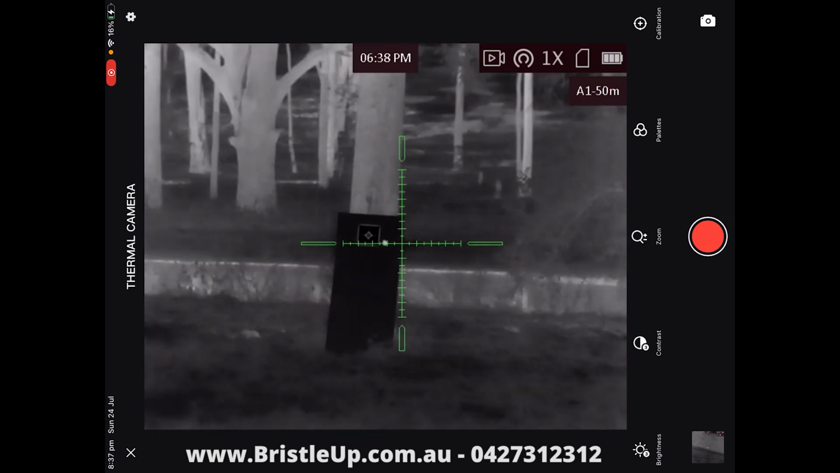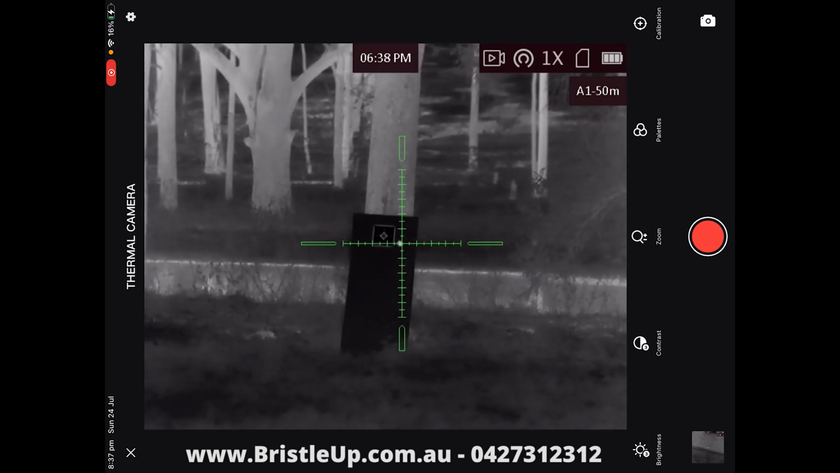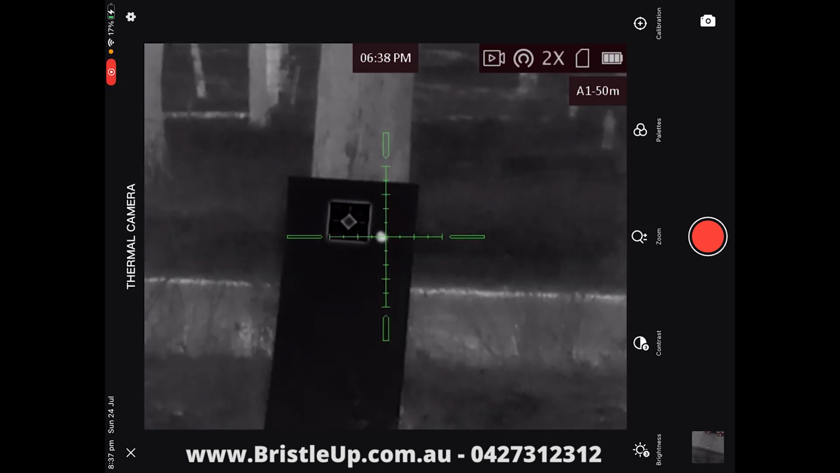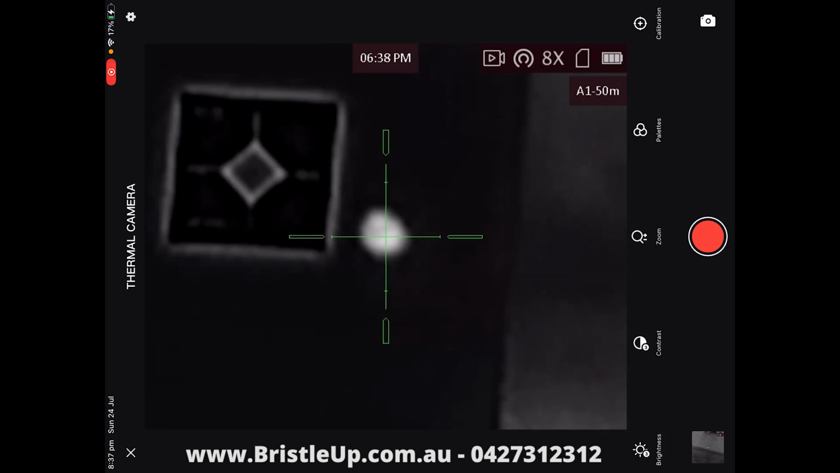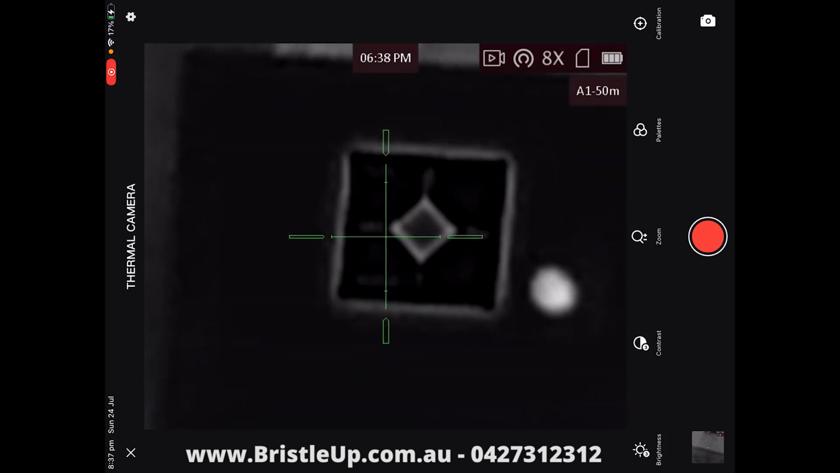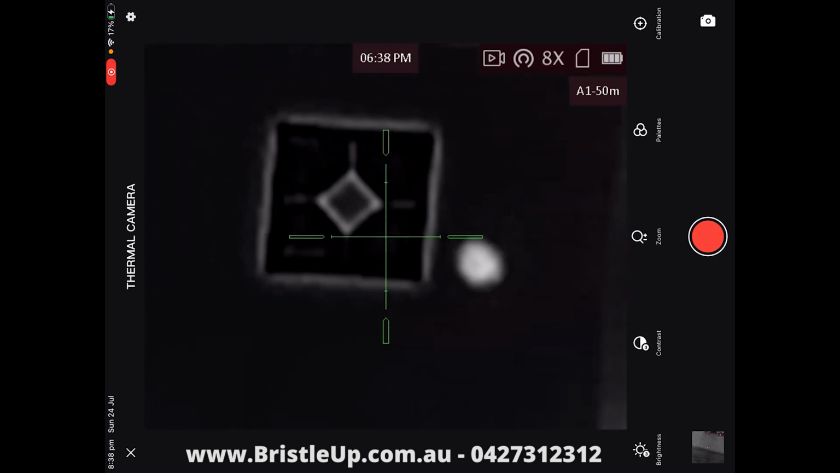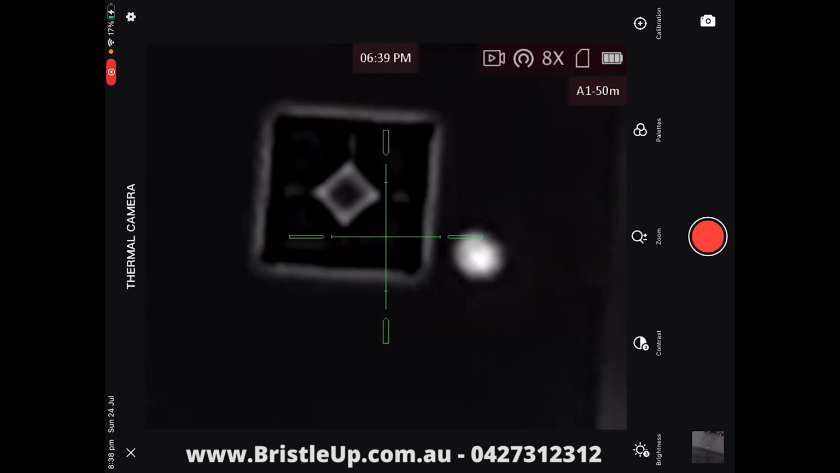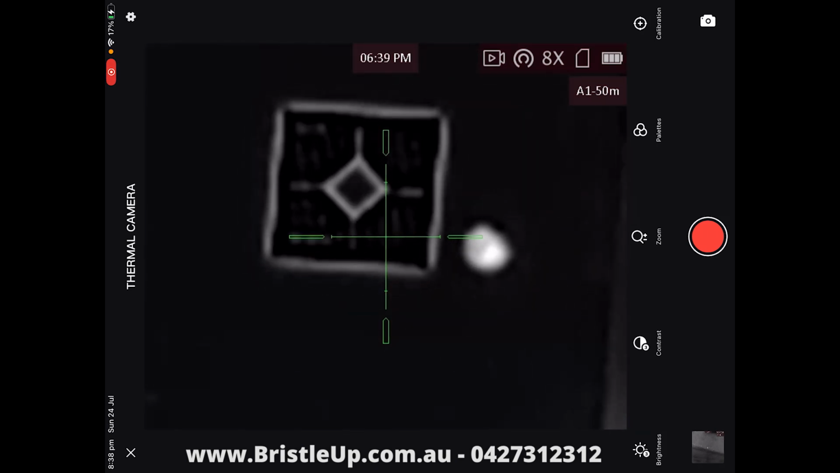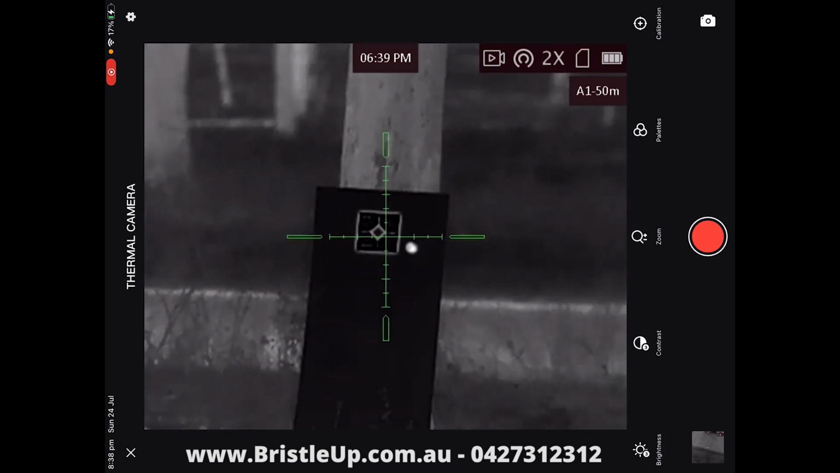Alright, so let's say I want to shoot this glowing dot here. To zoom in we use our scroll wheel. It's very convenient. I absolutely love the scroll wheel on this thing. We can zoom right in, we can see our glowing dot there. We can see our target, and it's pretty bloody cool, isn't it? We can then go to the front, we can focus it up. Look at that, we're bringing it in a lot clearer there now. So using the focus ring on the front here, zoom back out, and that's what we have.